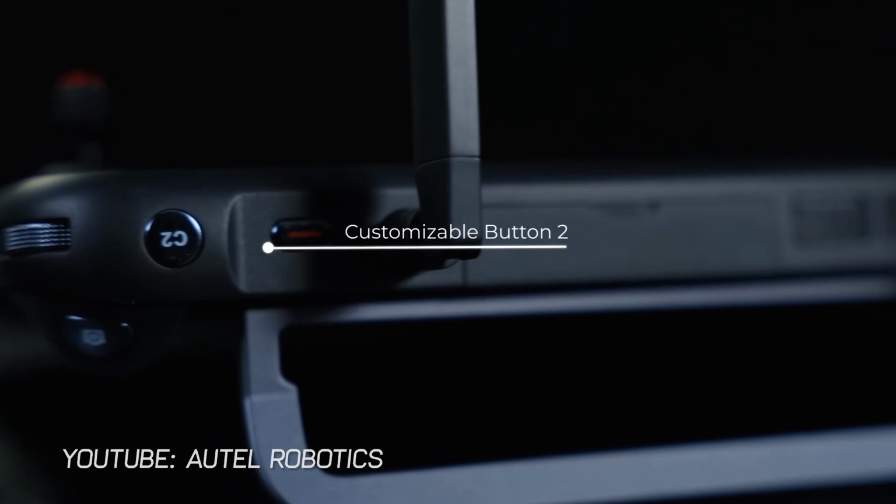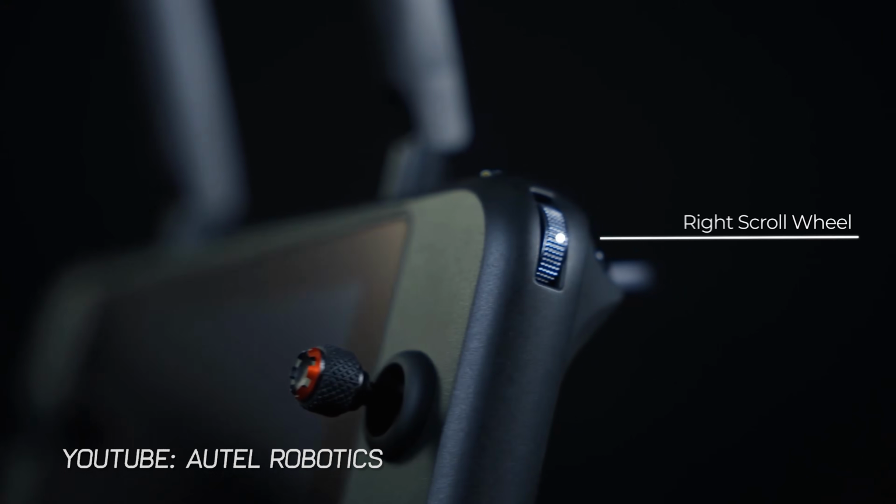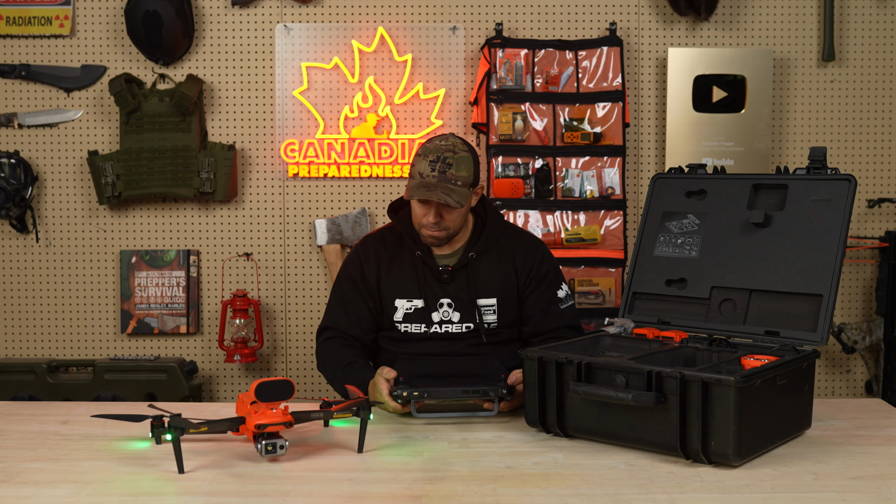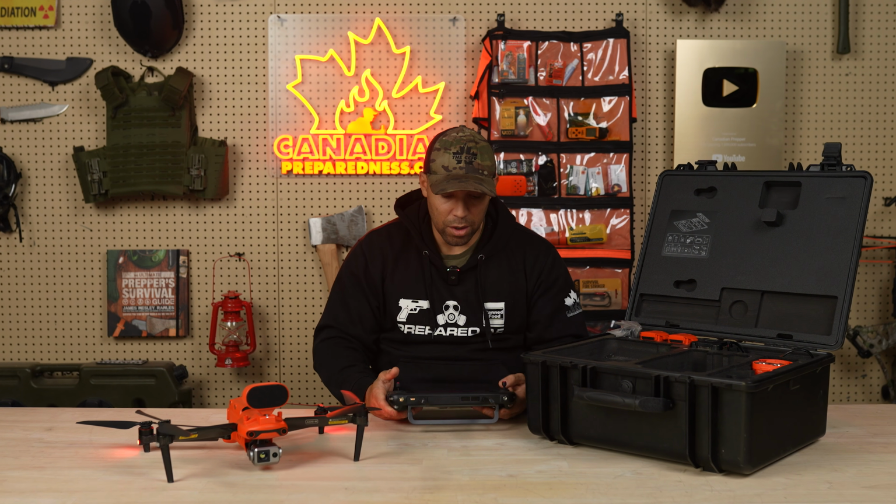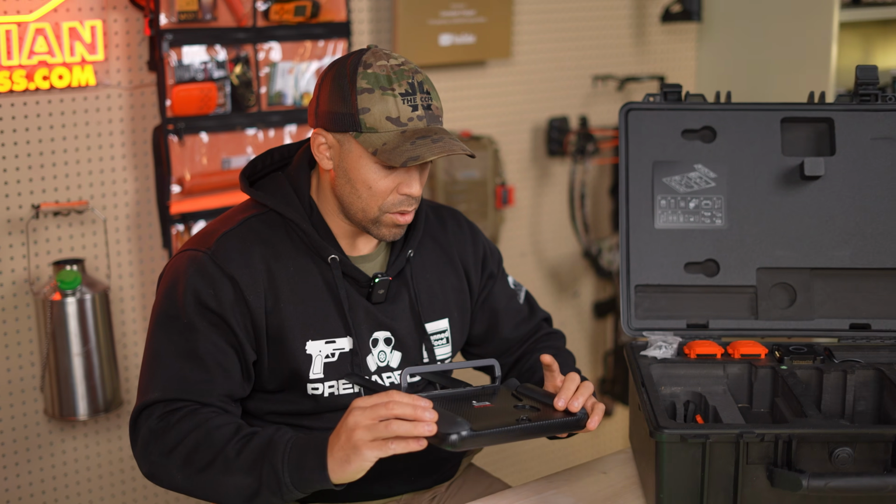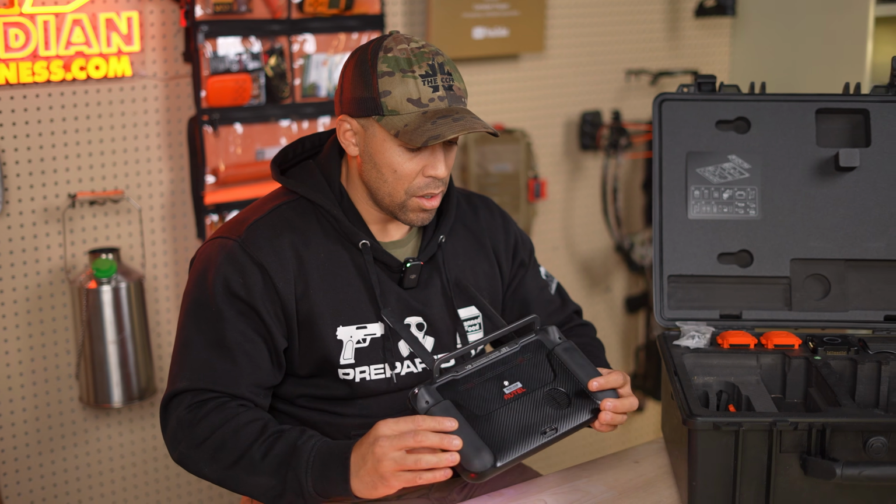Basically you've got all your standard controls, your zoom in, your tilt, your standard joystick. You have your home button. So if you want to manually tell the drone to come home, you can just quickly press that. And there's a speaker on here.